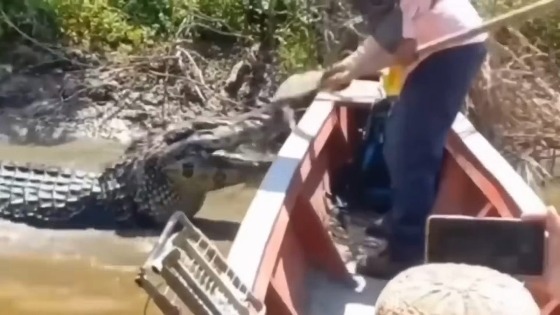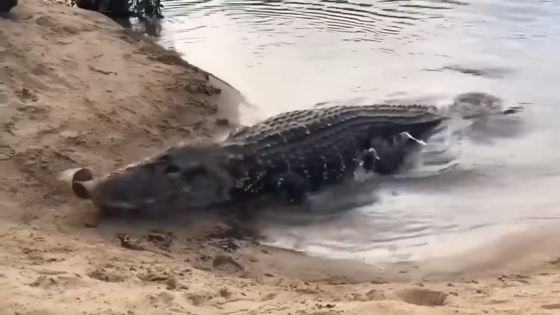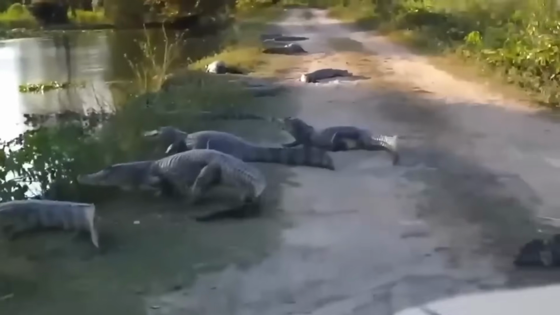I mean, just imagine coming face to face with a creature that's built like a tank, has jaws that could crush a car, and is just itching for a fight. Yeah, I think I'll pass on that one. So, if you're planning a trip to South America, make sure you steer clear of this feisty dude's territory.